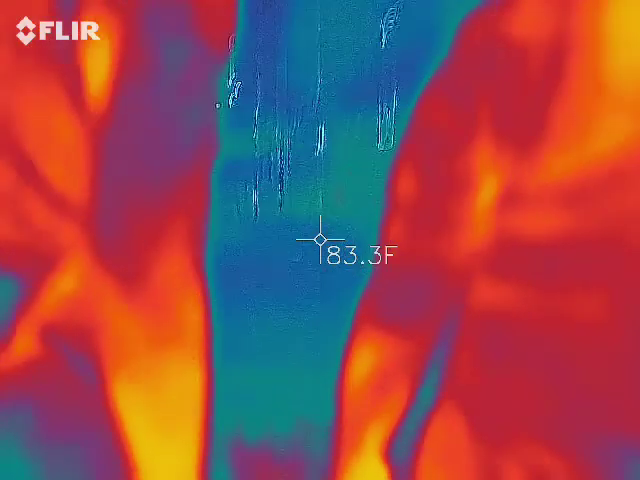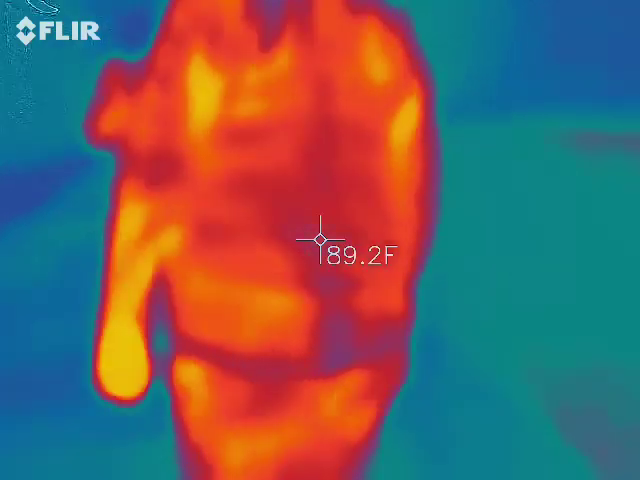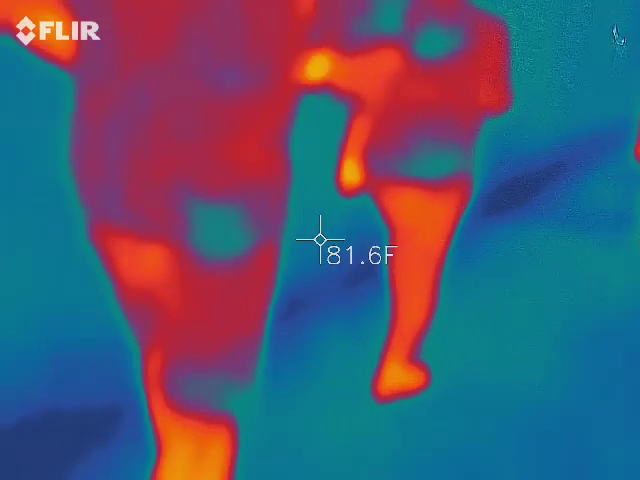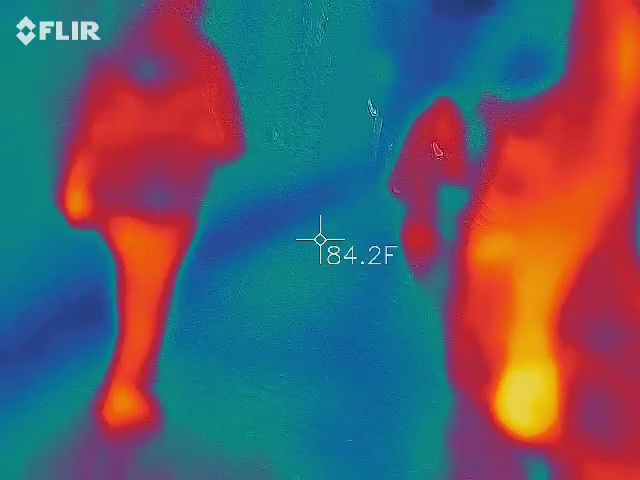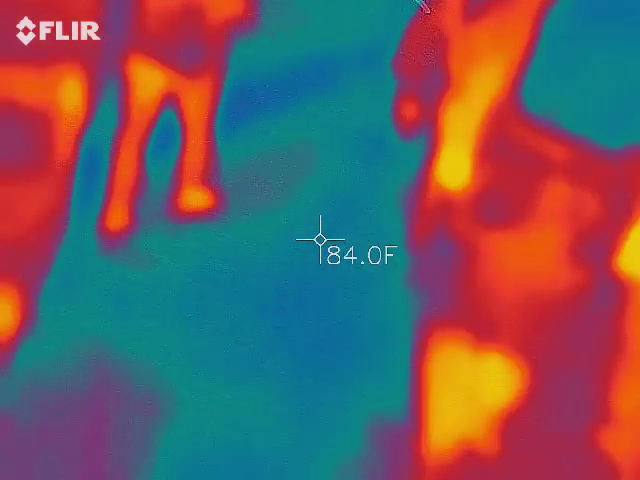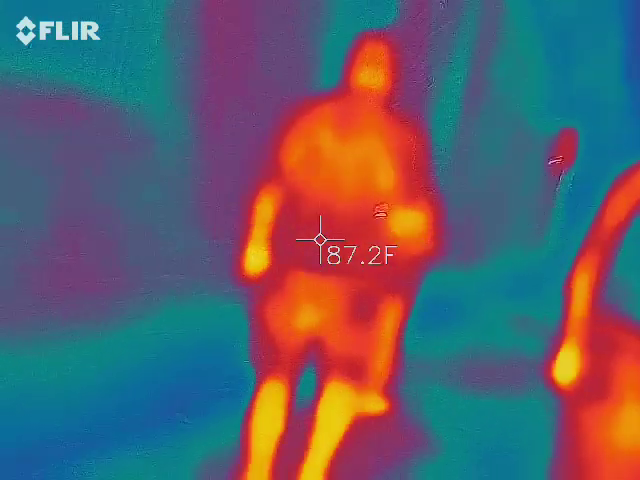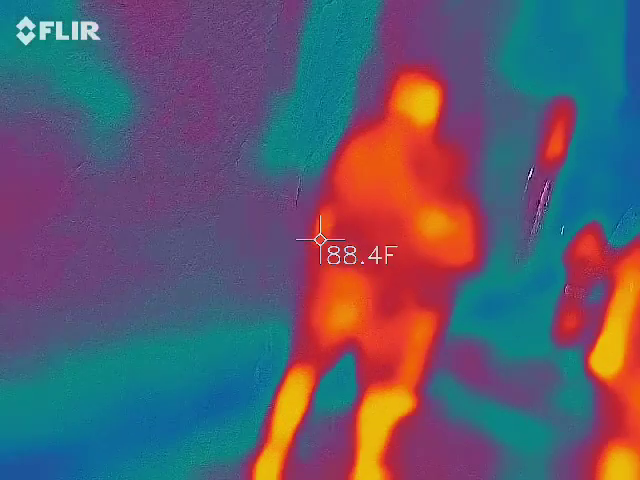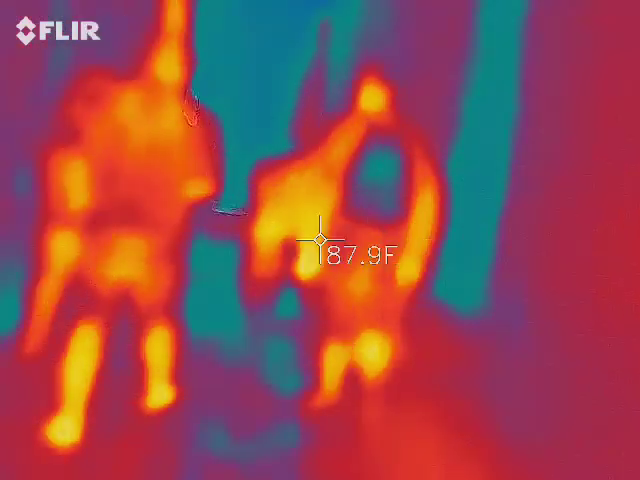Ooh. It's an alley, okay. That's what it's all about. Oh my god. You take pictures now? Can you send them to me? I don't have any time to take pictures. It's a cool alley.